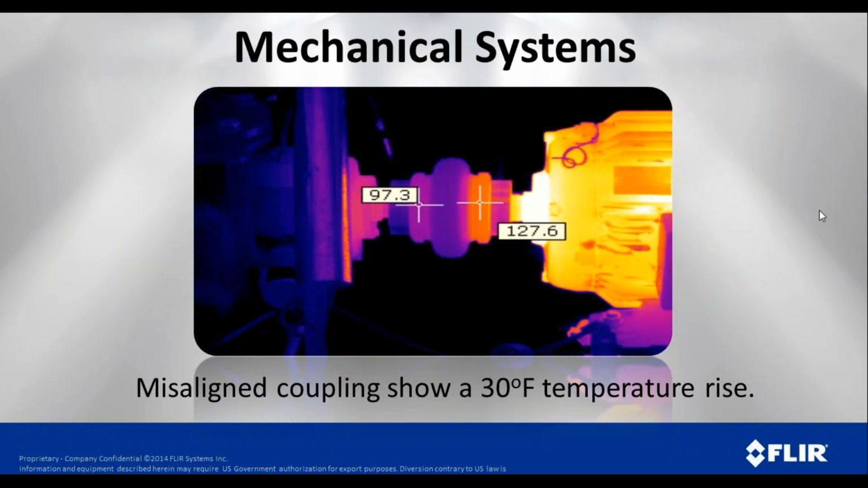You might not think of an infrared camera being a good tool to test the alignment of a motor, but in this case, we have some misalignment, and you'll see how the flexible coupling starts to heat up due to the misalignment. The one on the right is almost 30 degrees, right at 30 degrees higher temperature than the one on the left.